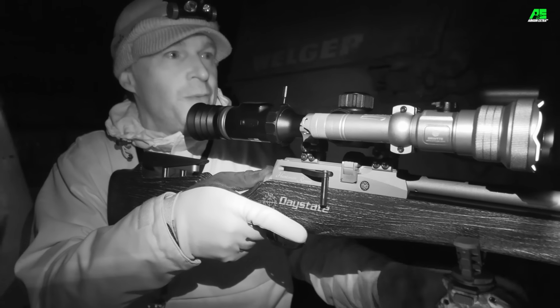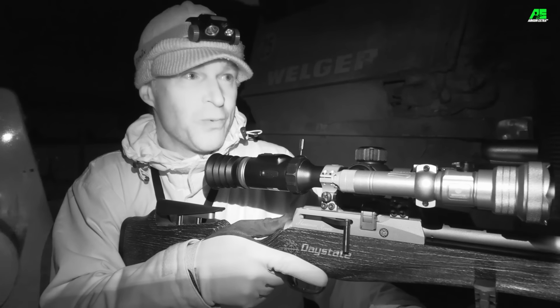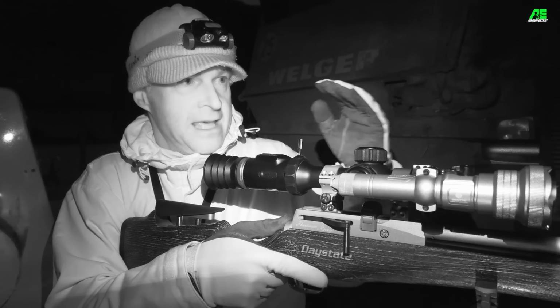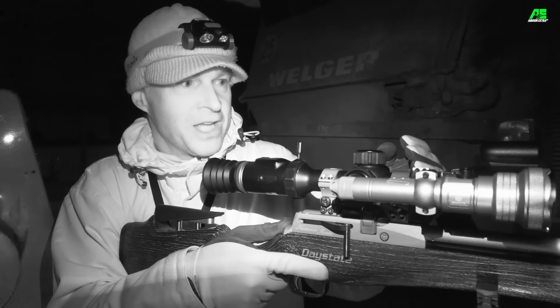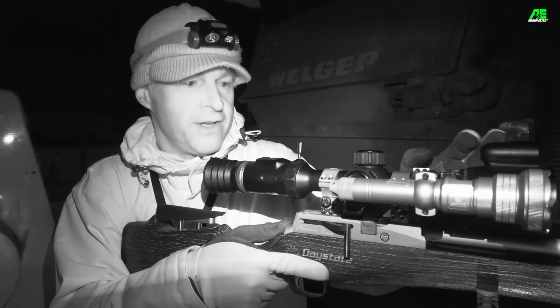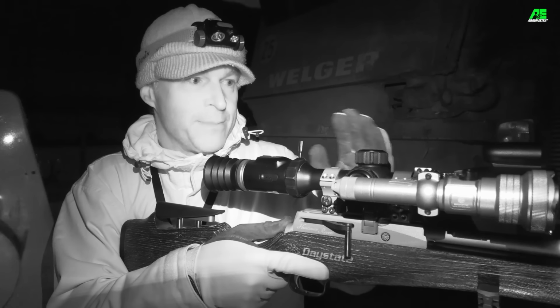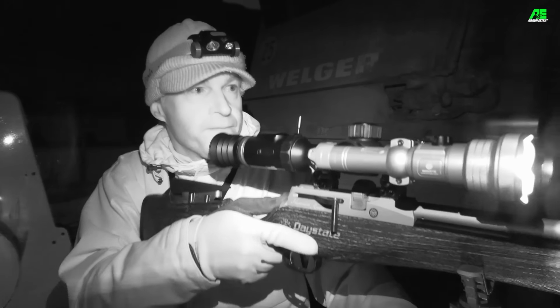Well, that one was in pretty much exactly the same spot as where I took the previous one, and it's pretty close there with this setup. At that range, it needs quite a lot of holdover. Now obviously with this scope I've got the benefit of a laser rangefinder and a ballistic calculator. It's working an absolute treat and it's keeping my shots absolutely bang on target.